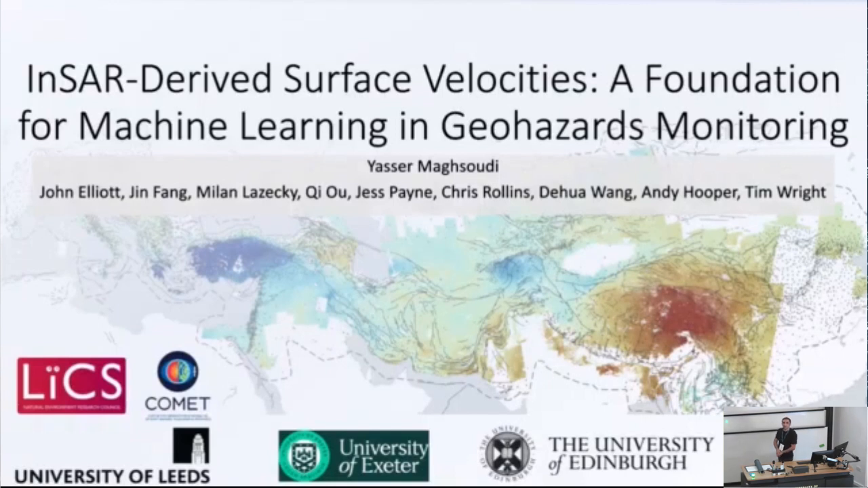Hi everyone. So here I present some of the work that we have done in COMET. COMET is a UK Centre for Observation and Modeling of Earthquake Tectonics and Volcanoes using satellite images and ground measurements to study deformation and geohazards.